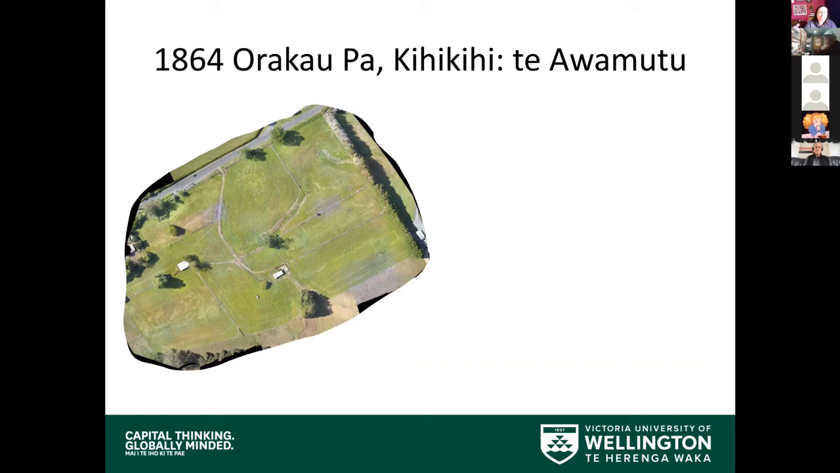Now, apparently back in 1864, there was what I understand was the last battle of the Waikato Wars. And they still weren't quite sure exactly where the Pa site was. As I understand it, the land was confiscated after the battle, and then it was just given over to farming, and it's been farmed since that time.